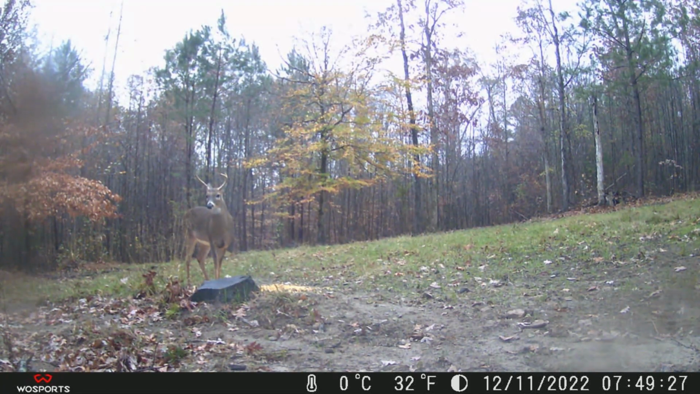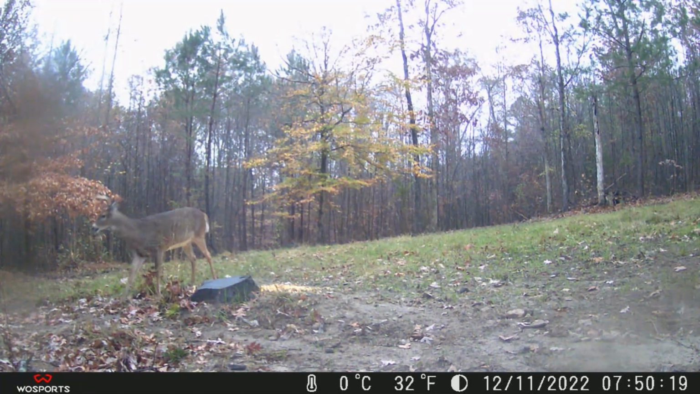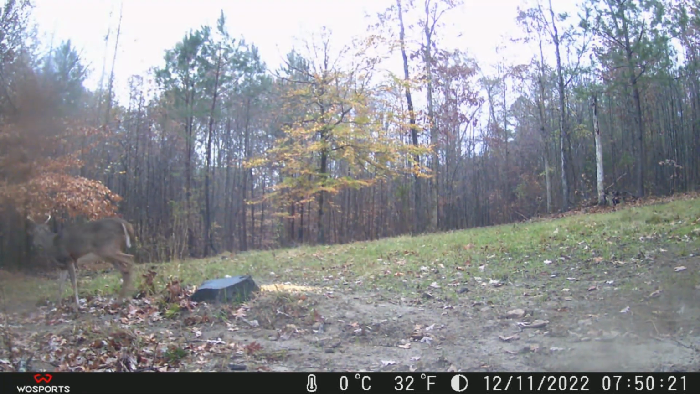Finally we get a daylight view. It took a while for the trail camera to convert to daylight. The time is correct on it. It was a really cloudy and stormy day, so that's why it was dark. But there you go.